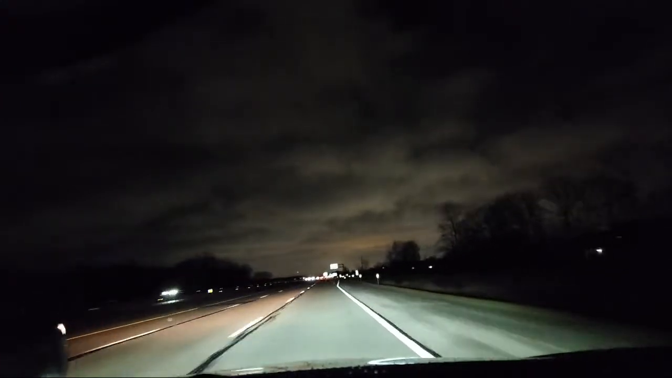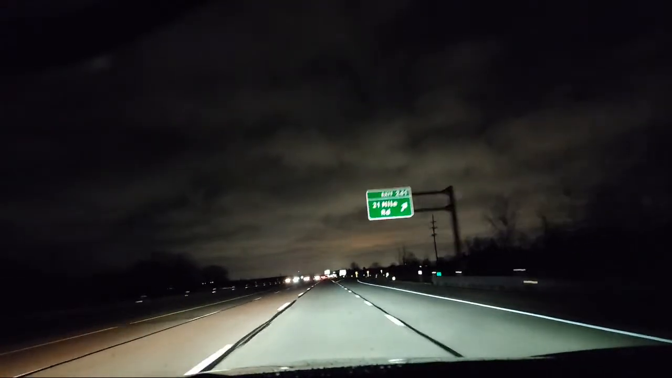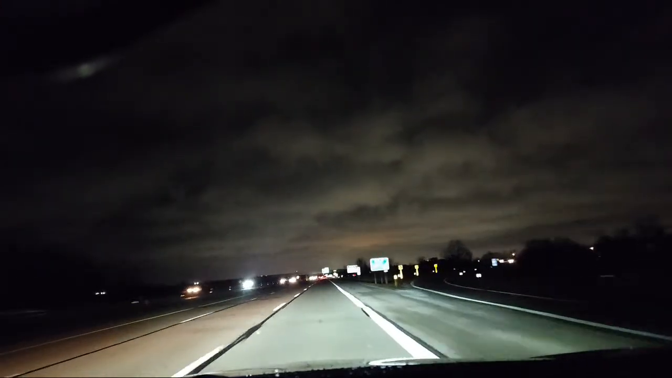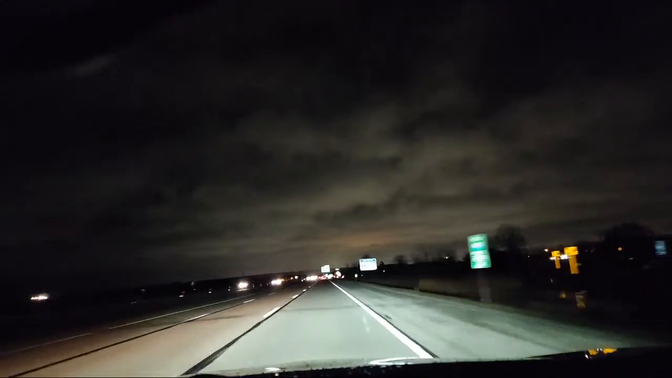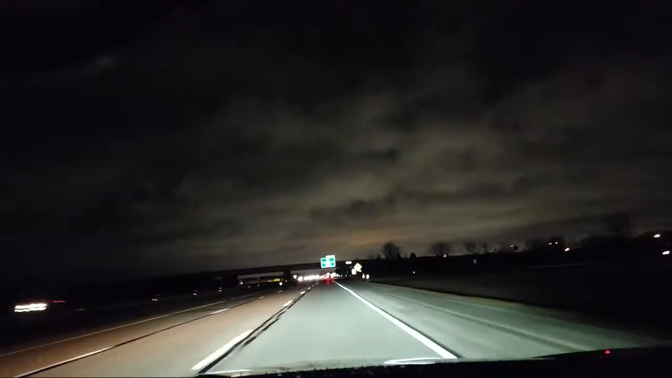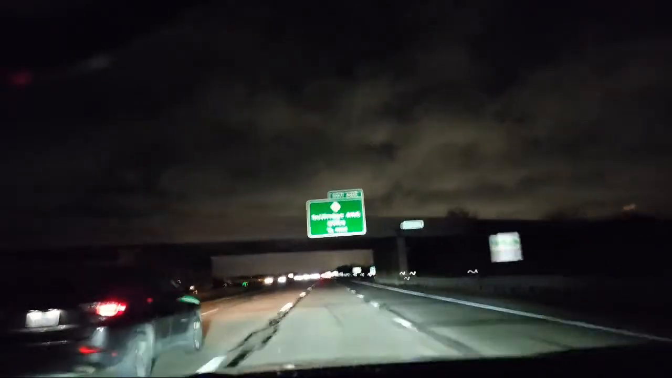Speed control is pretty good. I'm trying to look straight ahead as far as possible. If I look down at the speedometer, I'll start drifting to the left or drifting to the right. Another thing a lot of beginners will do: you can see the cars merging from the right, and they lift their foot and start to panic. Then we would have to do an emergency lane change to the left.